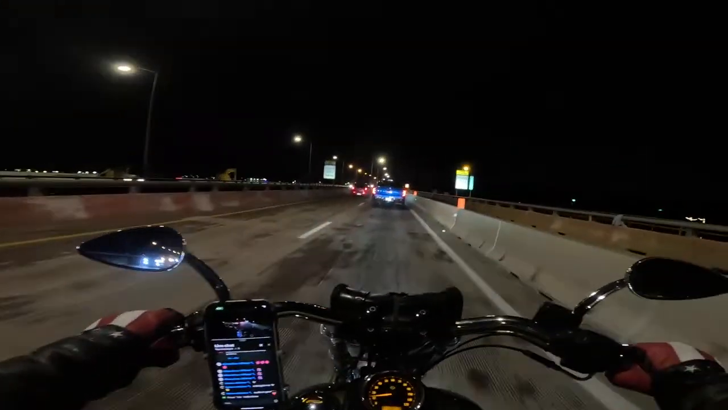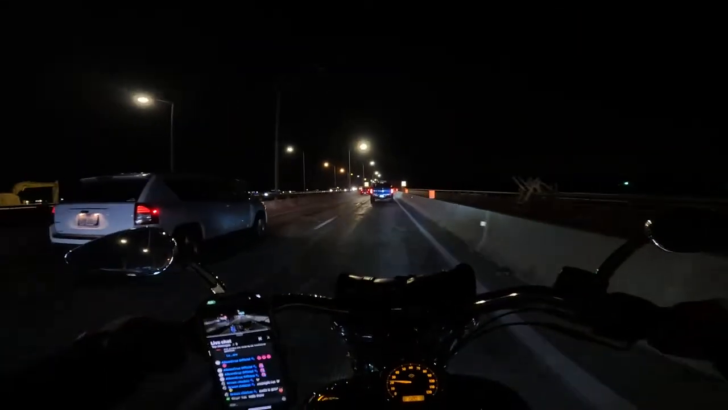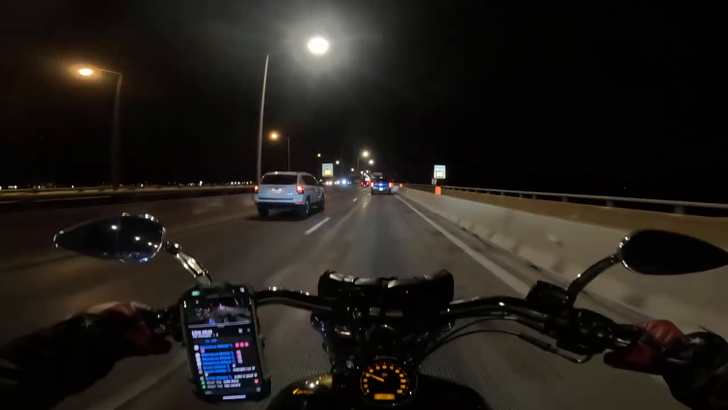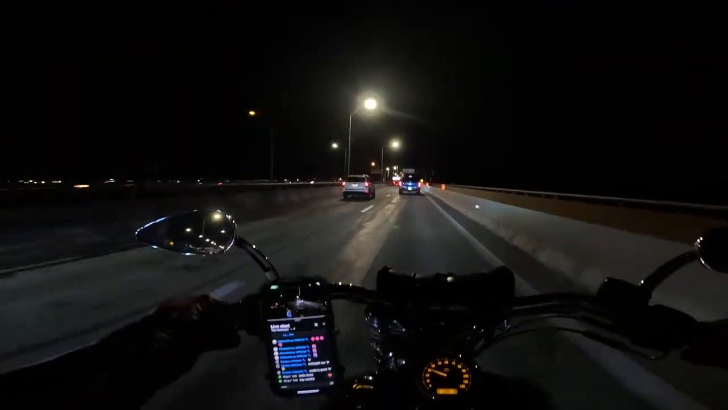I don't know why they got a reduced speed sign flashing there. Like, how much more reduced can we get? Yeah, it says 35. I don't know why, unless if they're doing a lot of...